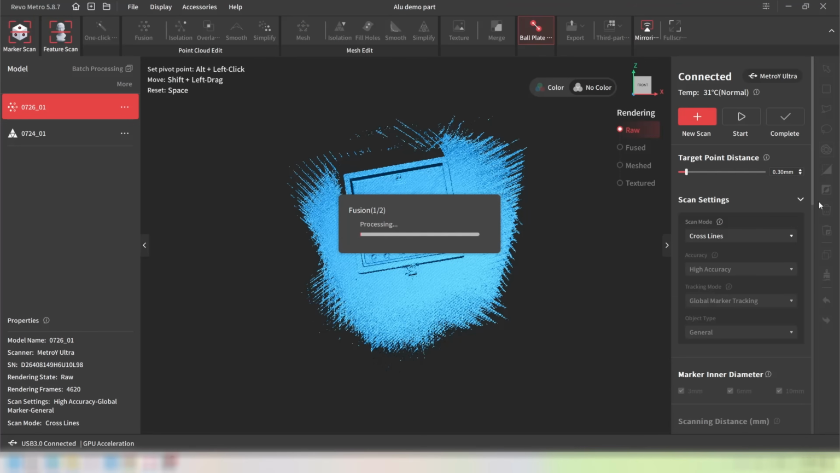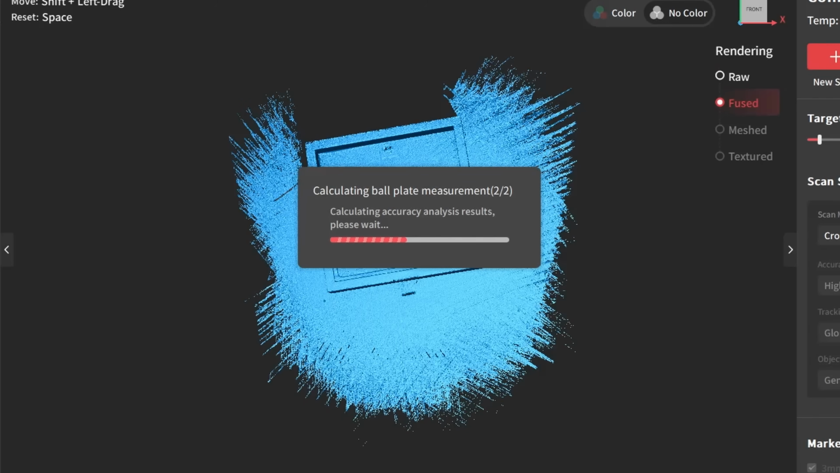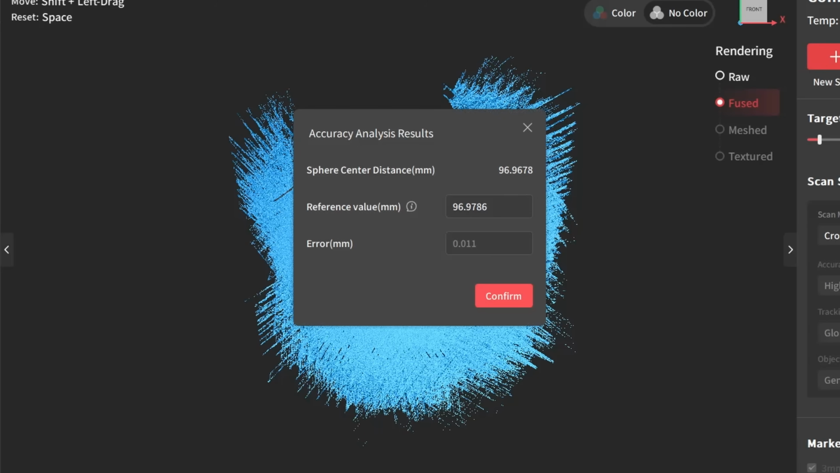And the process itself is almost entirely automatic. Simply scan the ball plate and the software identifies the spheres, performing the measurement and comparing them against the certified reference value. The software reports a deviation of just 11 microns, and that's about 1/6 the thickness of a human hair, because apparently every precision measurement instrument needs to be compared to a human hair.